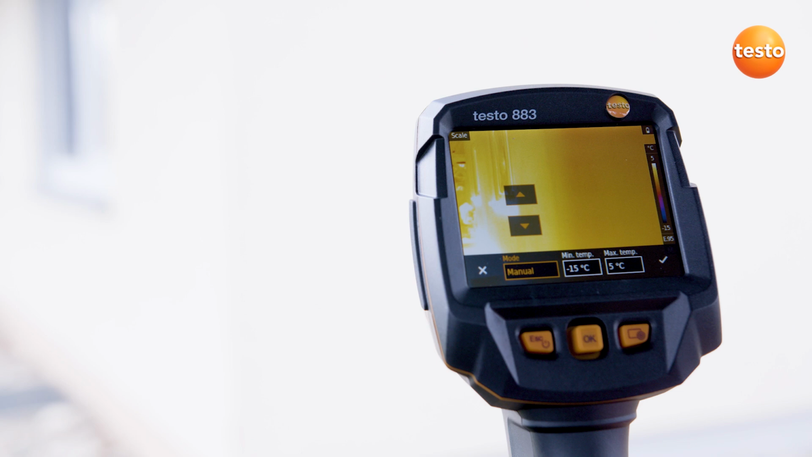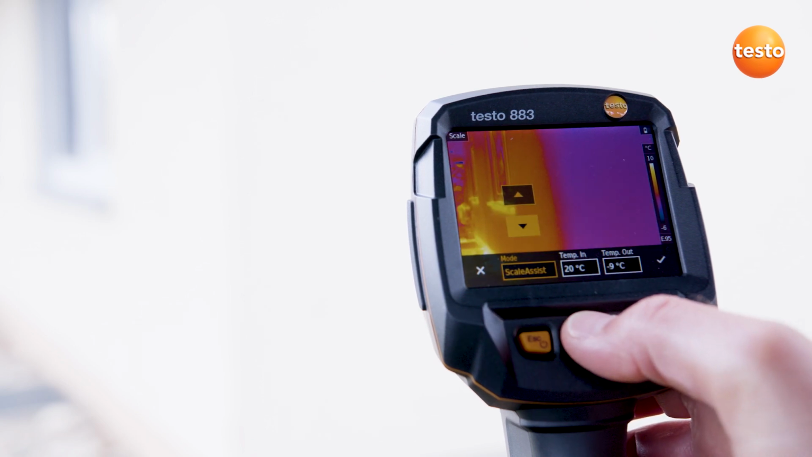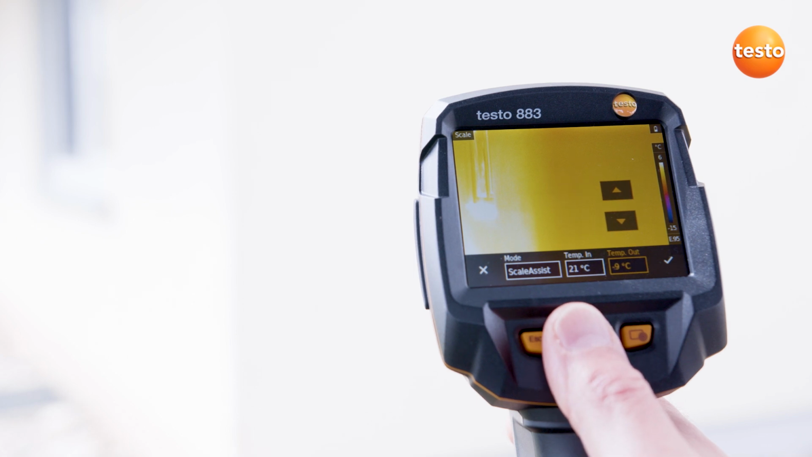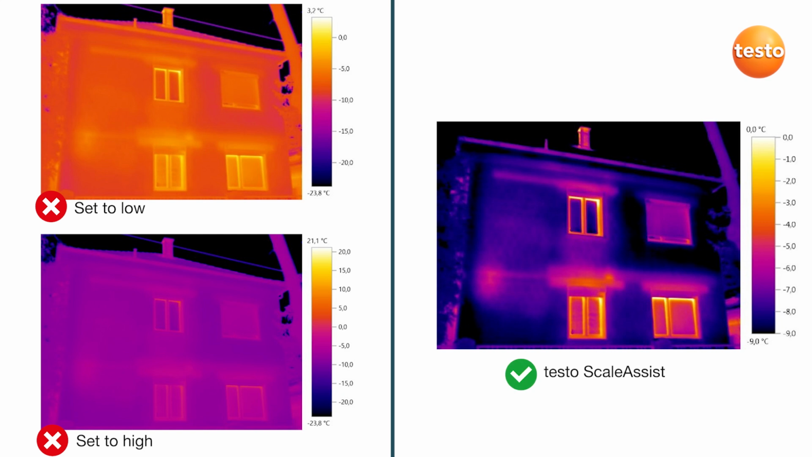Let's start with the thermography. First of all, we set the thermal image's scale. Here we have the choice: manual, automatic, or with the Testo Scale Assist function. Just a few words on Testo Scale Assist. By entering the outdoor and indoor temperatures, the scale is automatically set correctly. On the left, two images without, and on the right one with Testo Scale Assist.